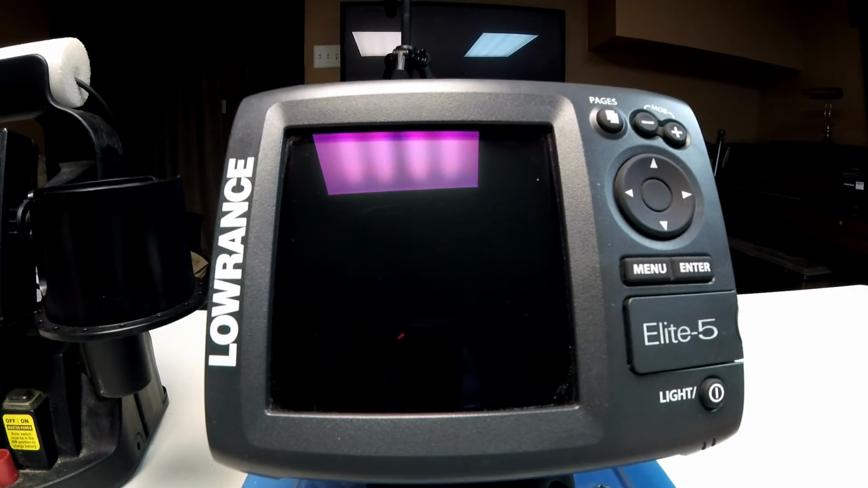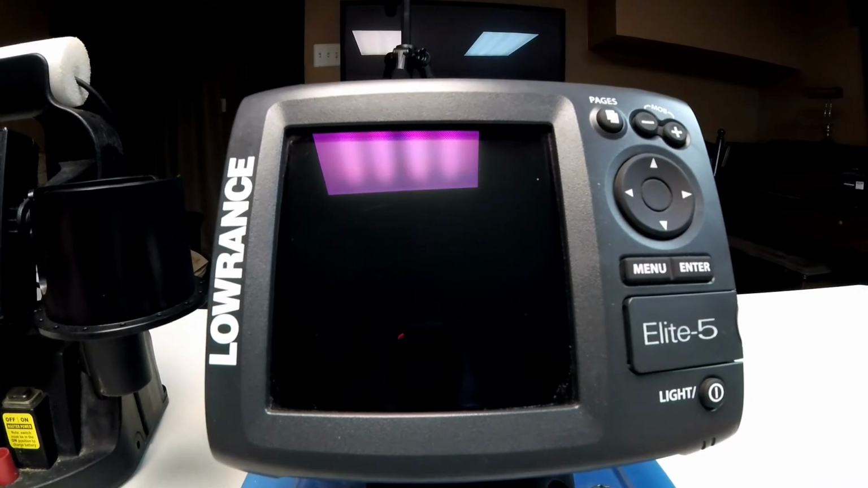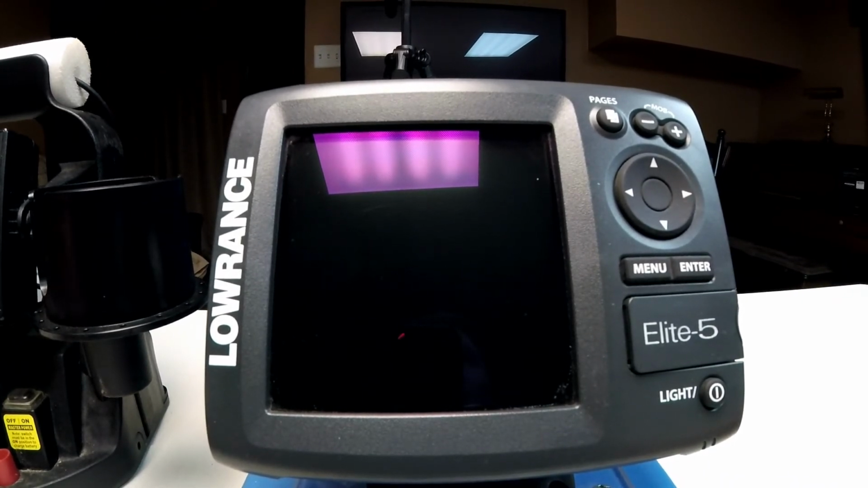And for the money, it's hard to beat. But if I were choosing Striker 4 versus a Vexilar FL8 or FL12, I'm still going to go with the FL8 or FL12. If I have to choose for myself, Garmin Striker 4 versus Vexilar FL8, I'm going to take the FL8 all day long.